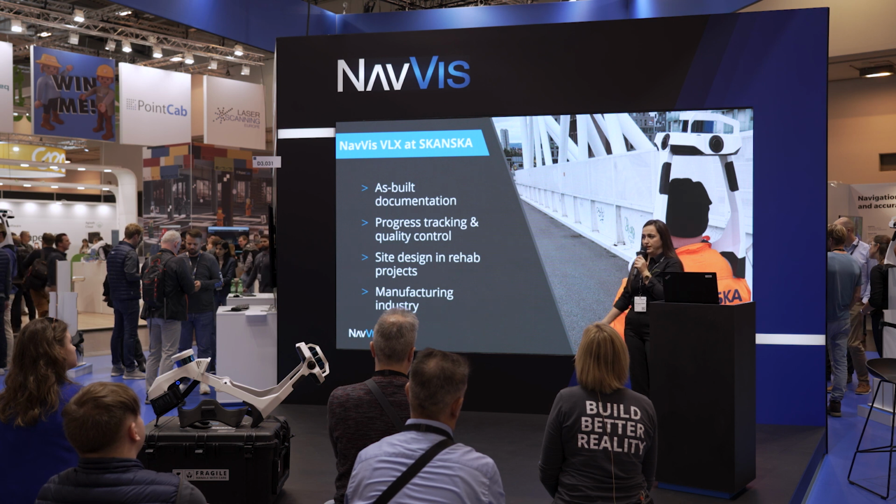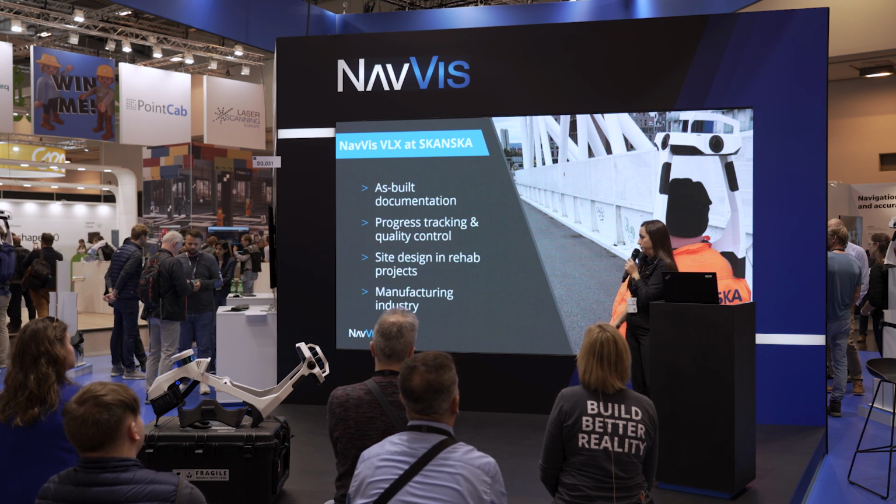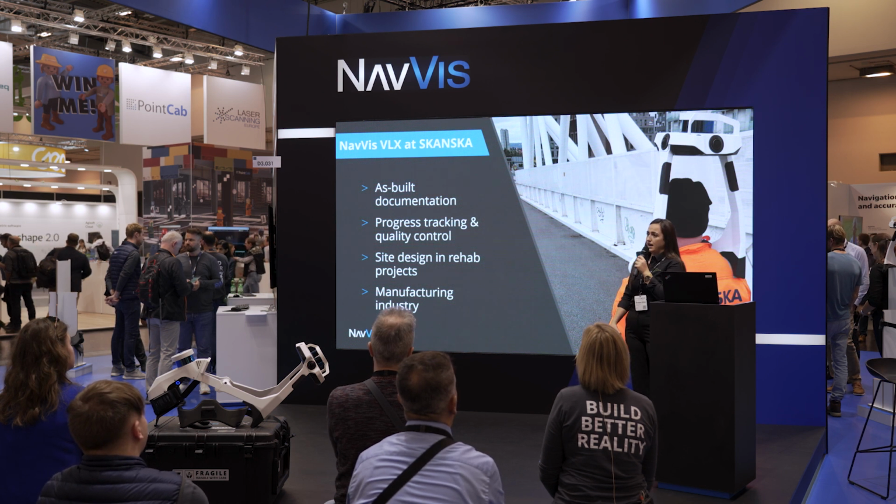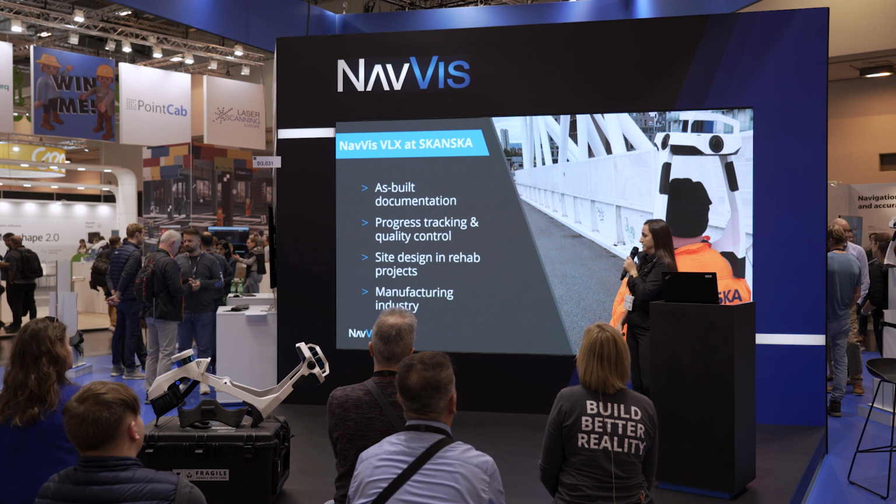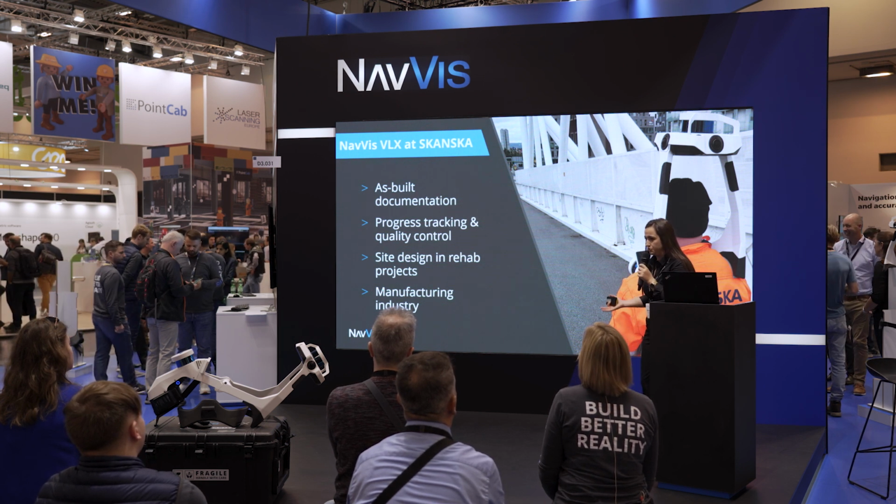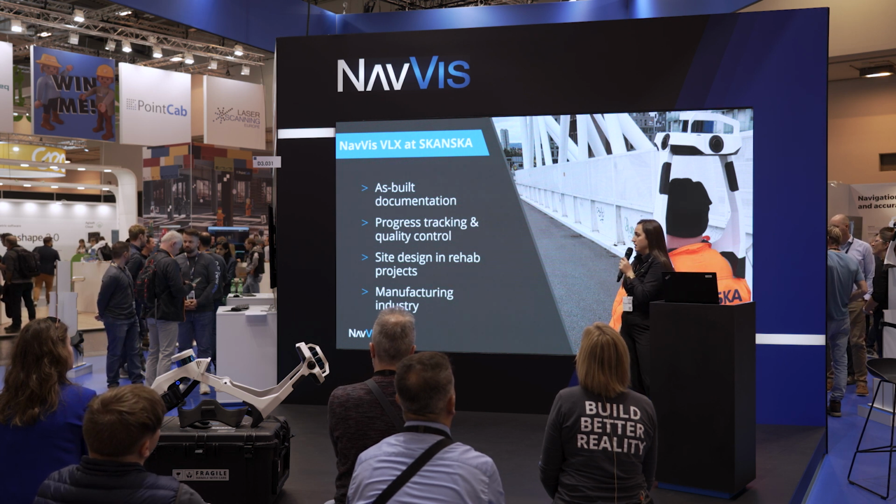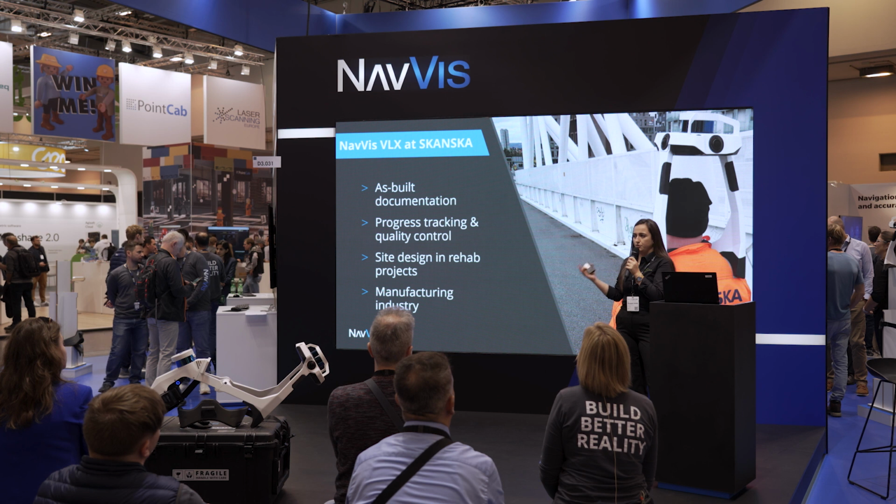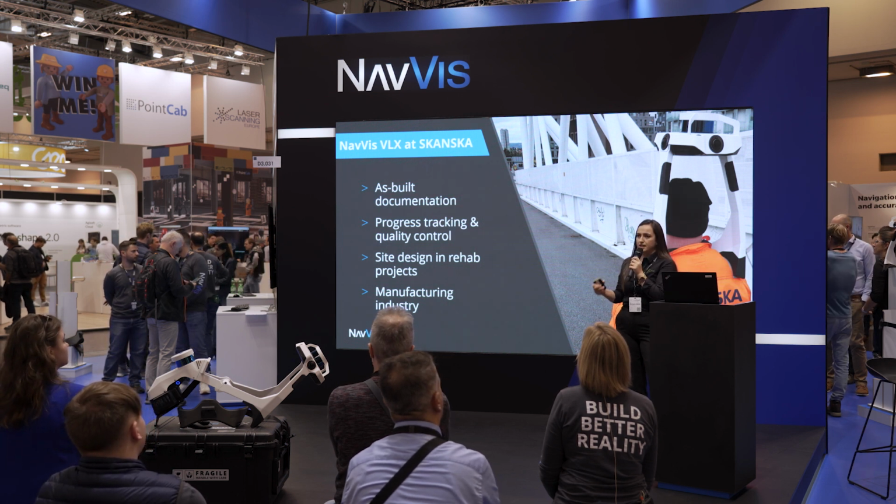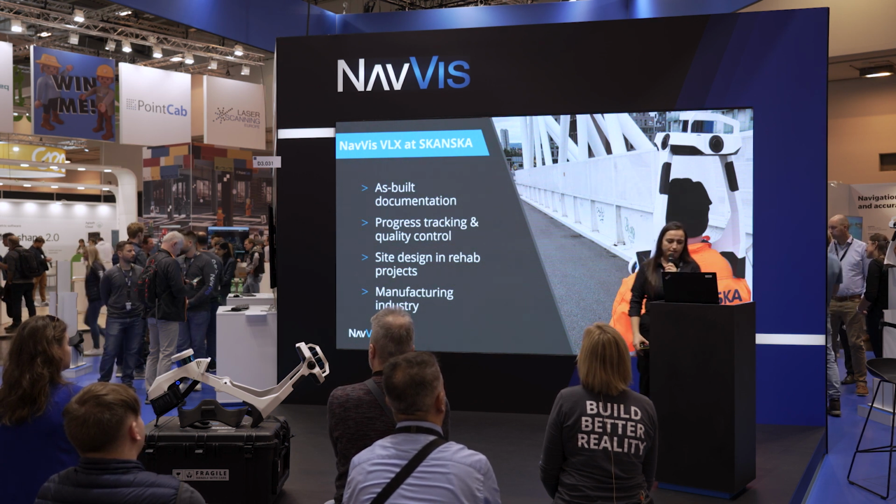And here is the big question: is the VLX good enough to use on site design? And I believe yes, it is. I mean, there is no tool that fits all approaches, so the best thing is to combine. But if you have a huge building with many rooms, then you are saving a lot of time by using the VLX.